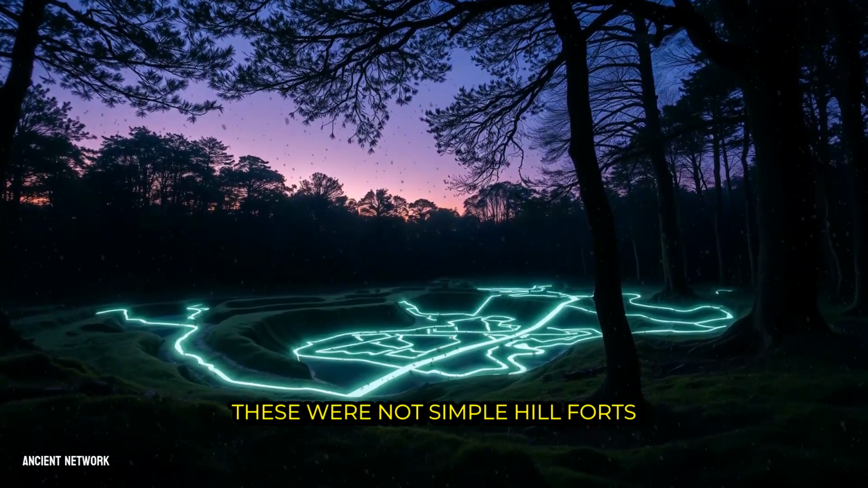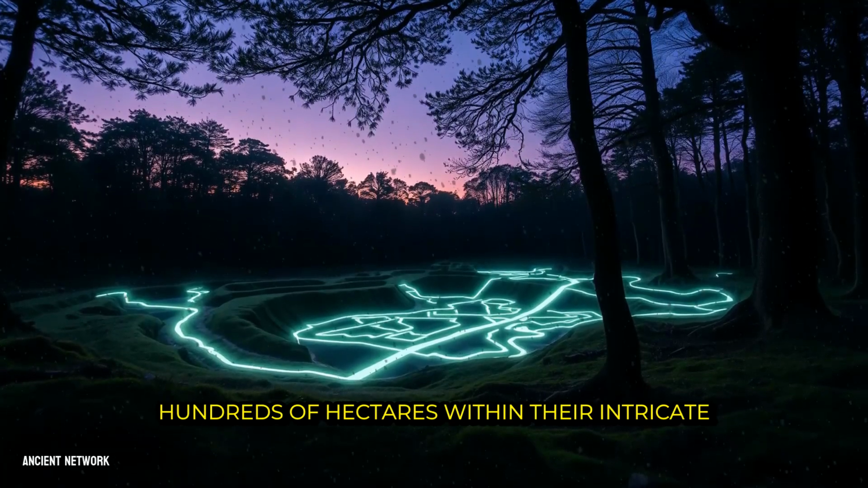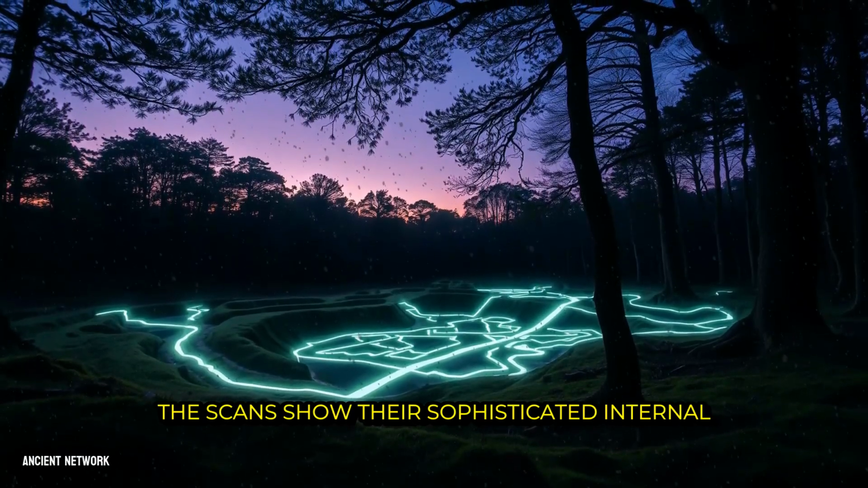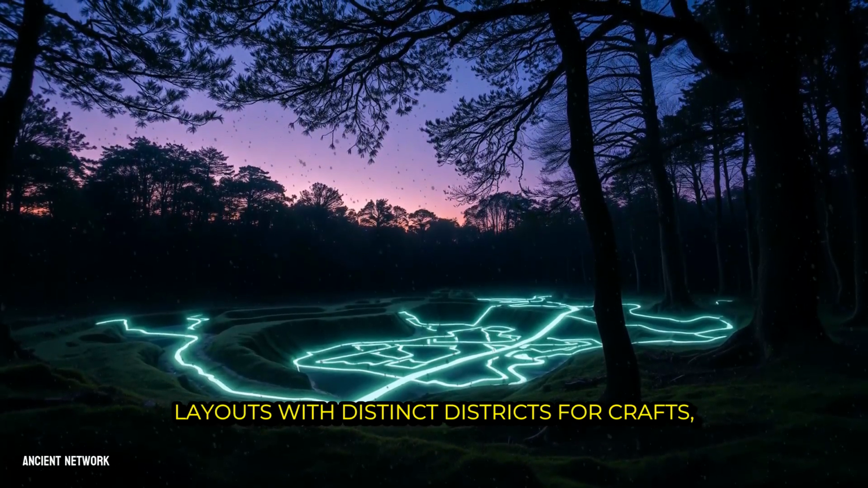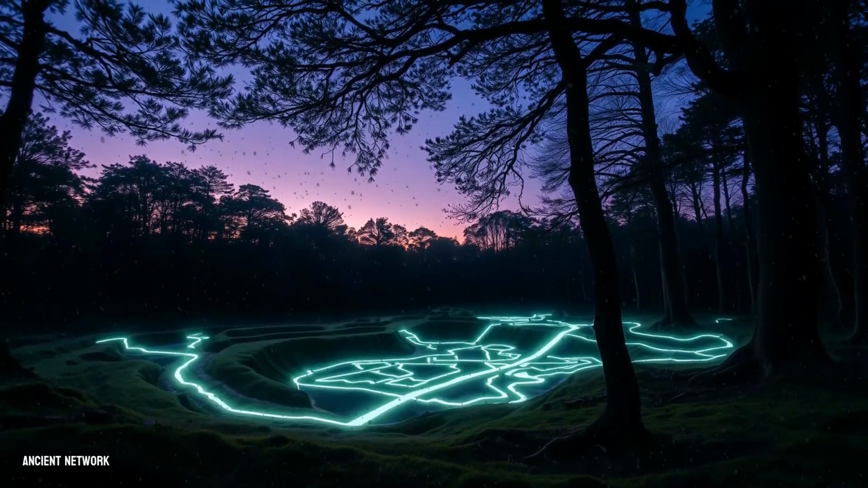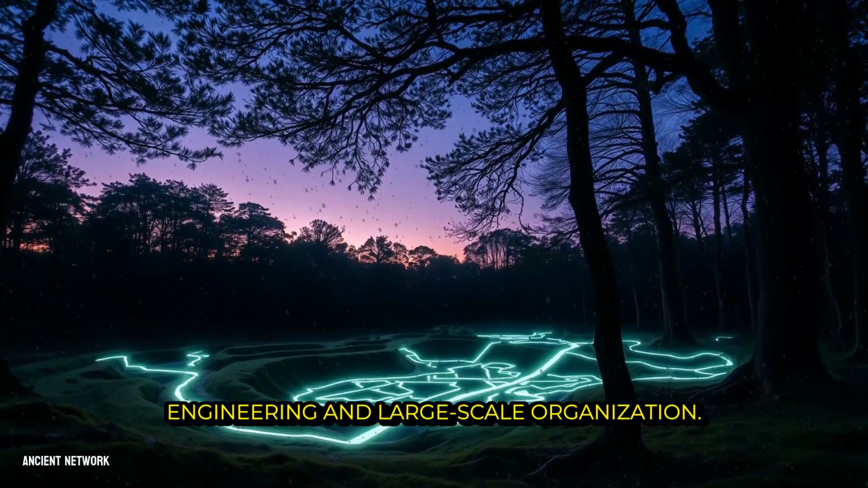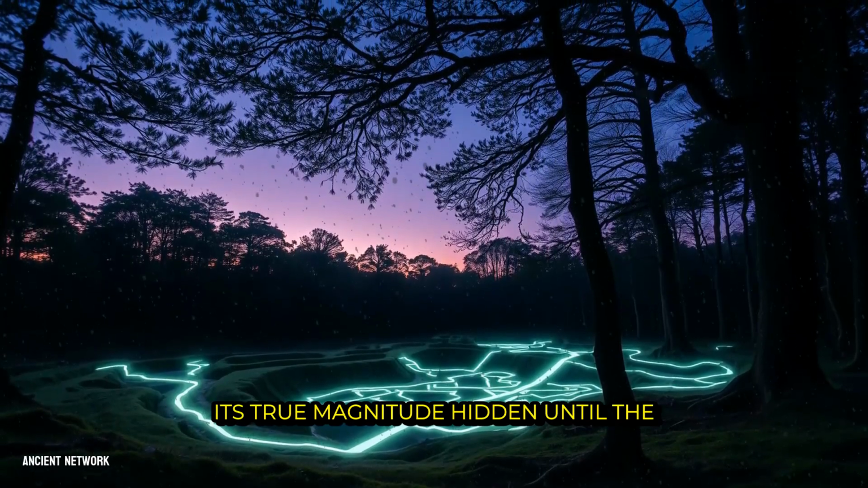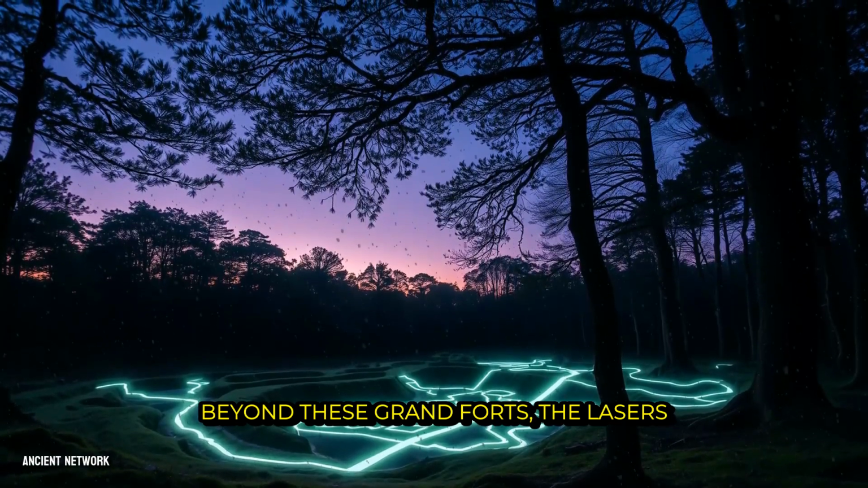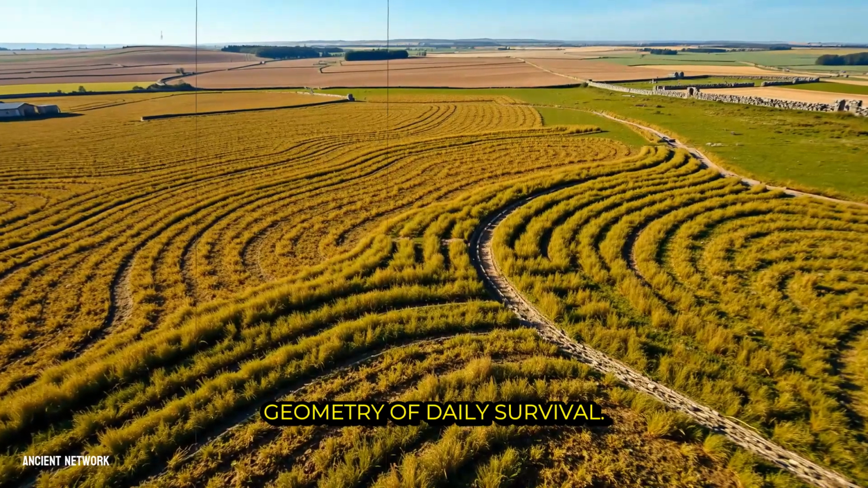These were not simple hill forts but sprawling pre-urban centers, some encompassing hundreds of hectares within their intricate ramparts and ditches. The scans show their sophisticated internal layouts, with distinct districts for crafts, ceremony, and living connected by roadways. This was the world of the ancient Gauls, a society of complex engineering and large-scale organization, its true magnitude hidden until the digital forest was lifted. Beyond these grand forts, the lasers trace something equally telling: the quiet geometry of daily survival.